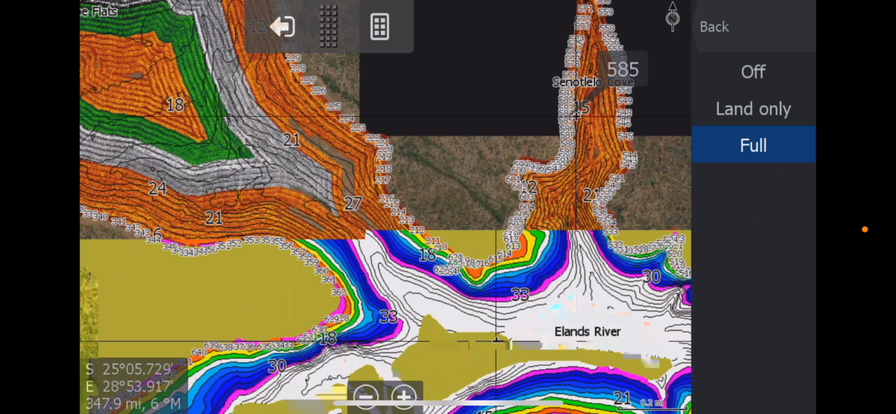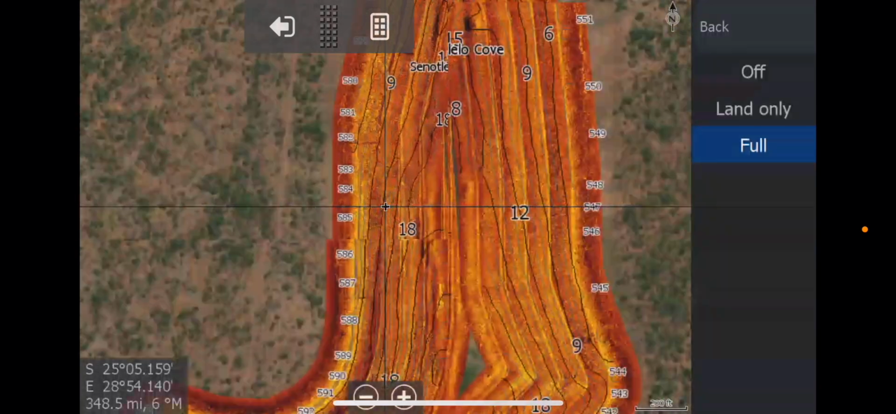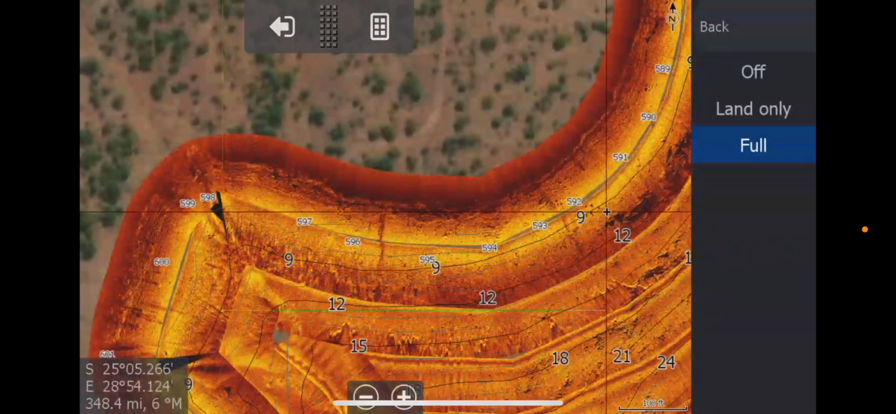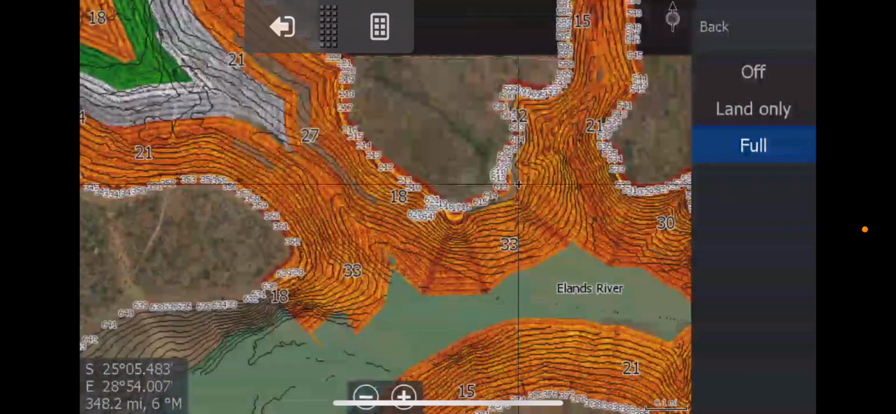This from Rhenosterkop Cove. There was a section missing here. It obviously went into the end of the cove, picked up some weed on the transducer, and then it only shook it off way down into the end of the bay. So that has been rescanned. So there isn't that big gap there anymore.